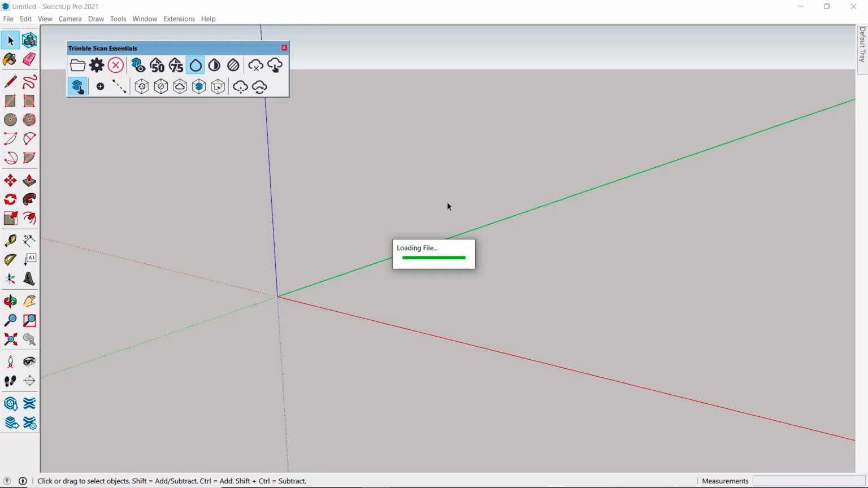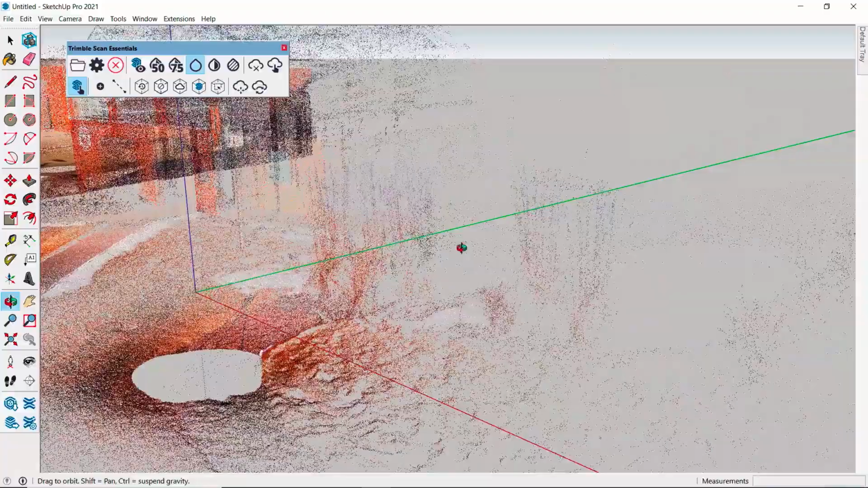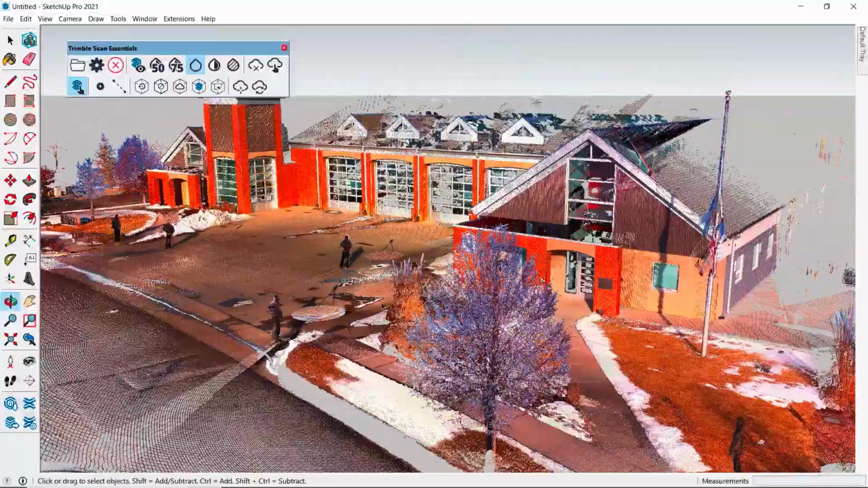This particular scan is the front side of our local fire station. I was out testing Trimble's X7 scanner, and you can see this was a cold February day. We've got some snow and my bundled up outline at each scan location.